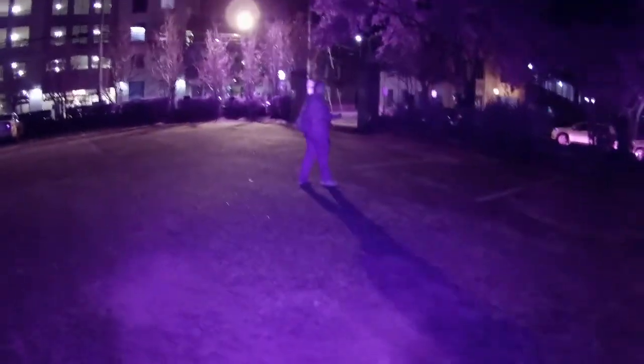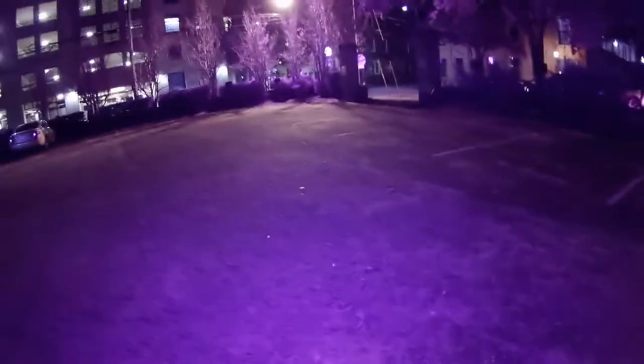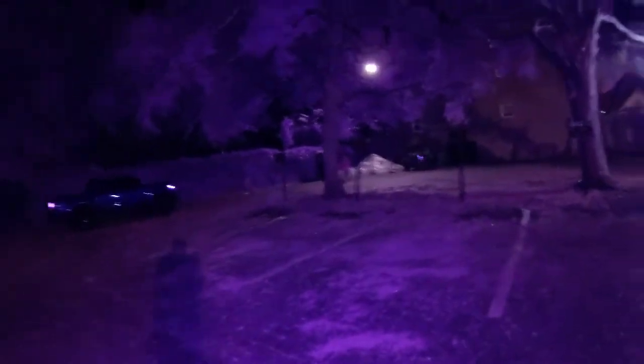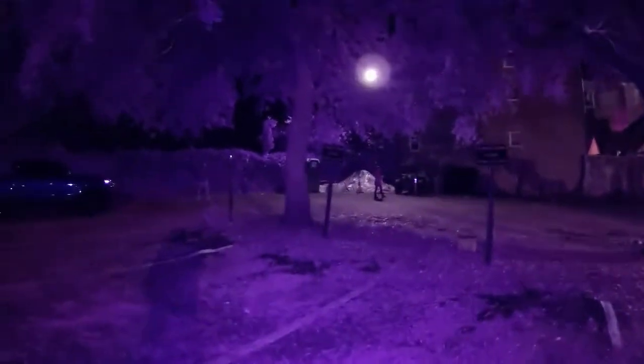I'm gonna guess this gets camera glares a lot. Lens glares. So I'm gonna guess this gets lens glares a lot, because I keep getting, like, if we're in a group, I can shine it past you and there's a glare around you.